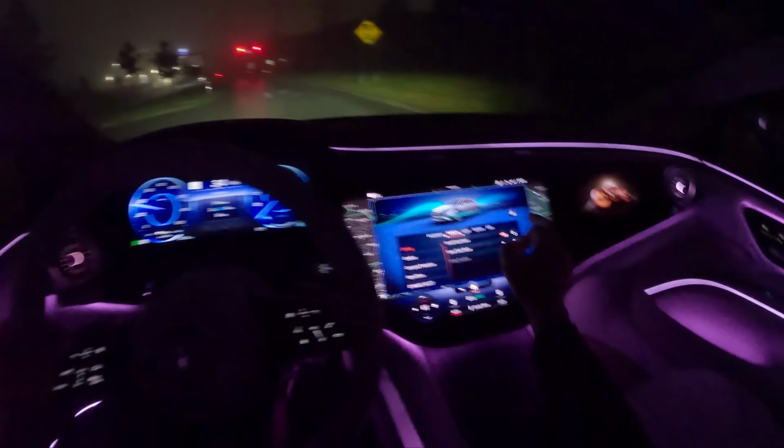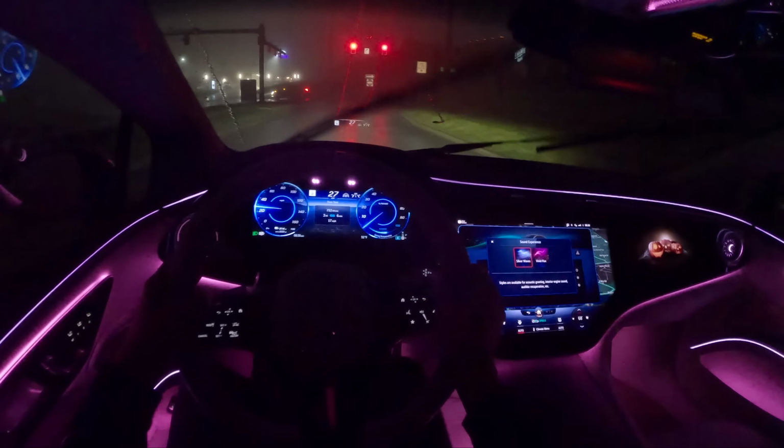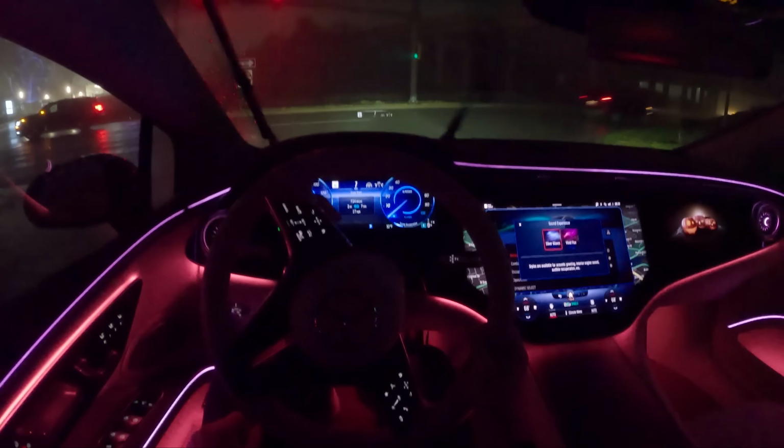There are two different sound experiences, Silver Waves and Vivid Flux. We'll test out Vivid Flux here in a minute. And of course there's also just completely silent. You can turn everything off.